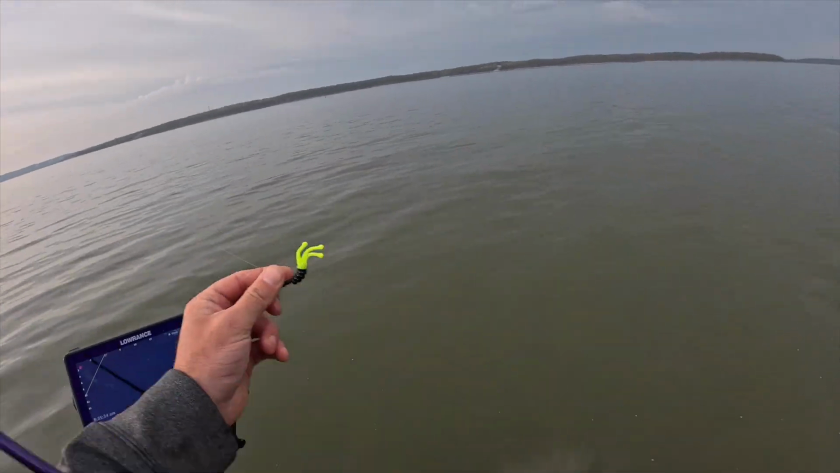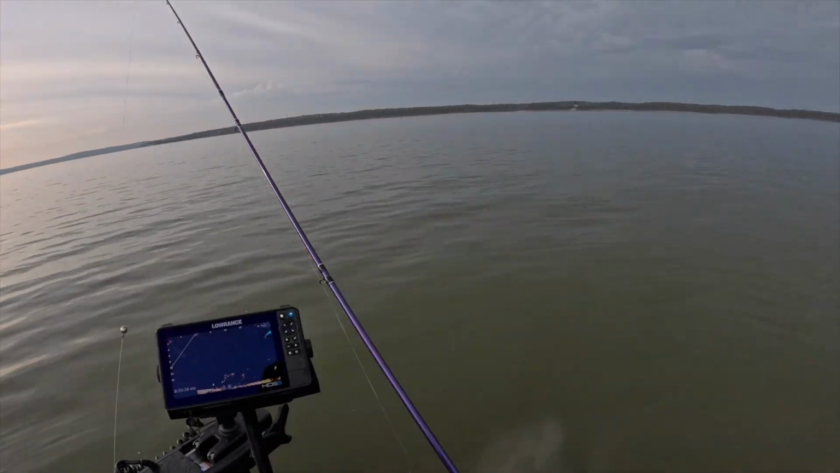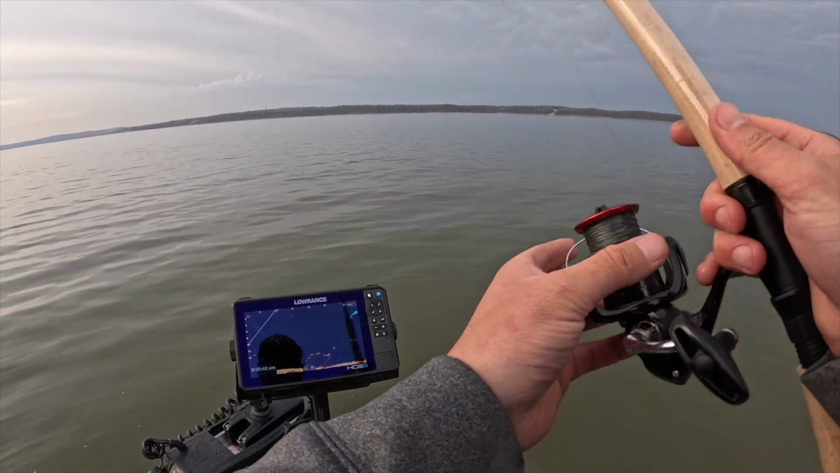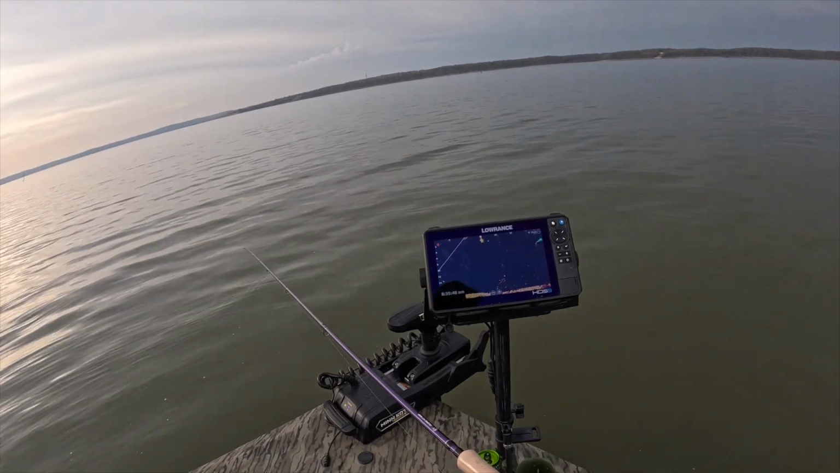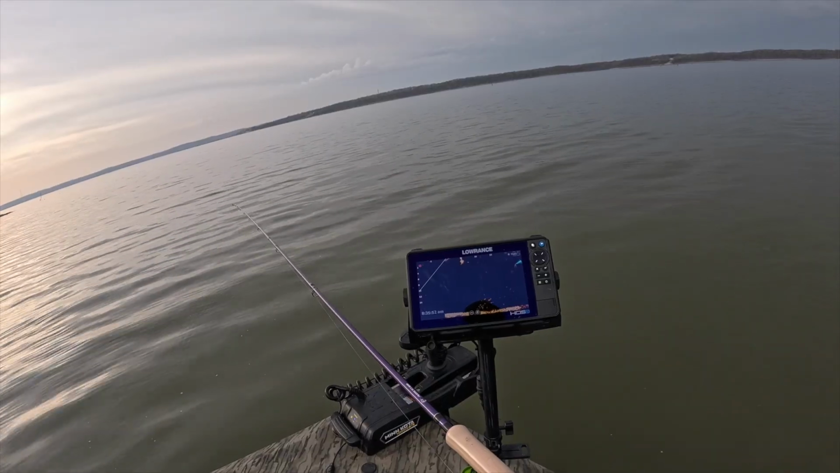So I got one fish on the 7.6, one fish on the 10, and I think we're gonna probably get to use that 13 today. With this little storm cell coming through, we could get some really awesome action out here. These fish could just get all fired up.